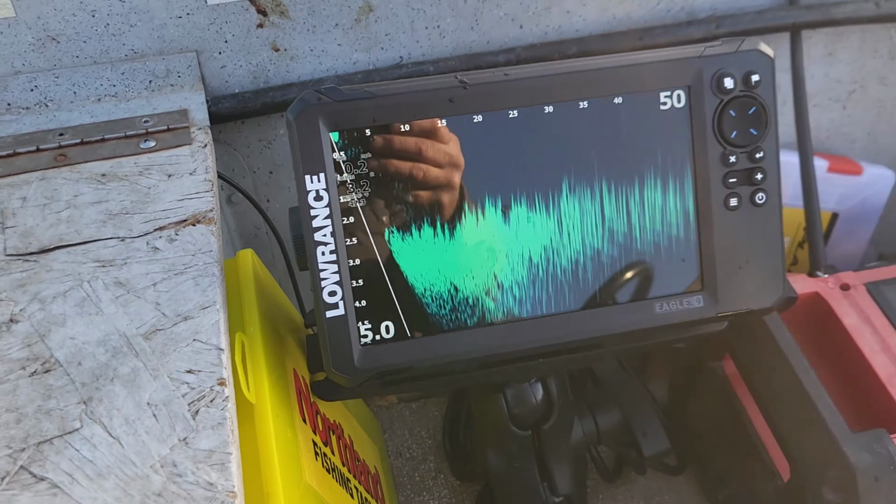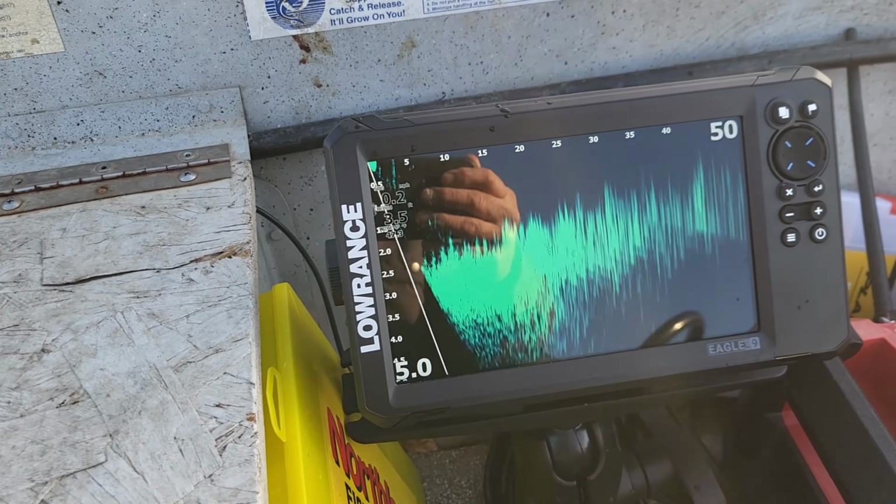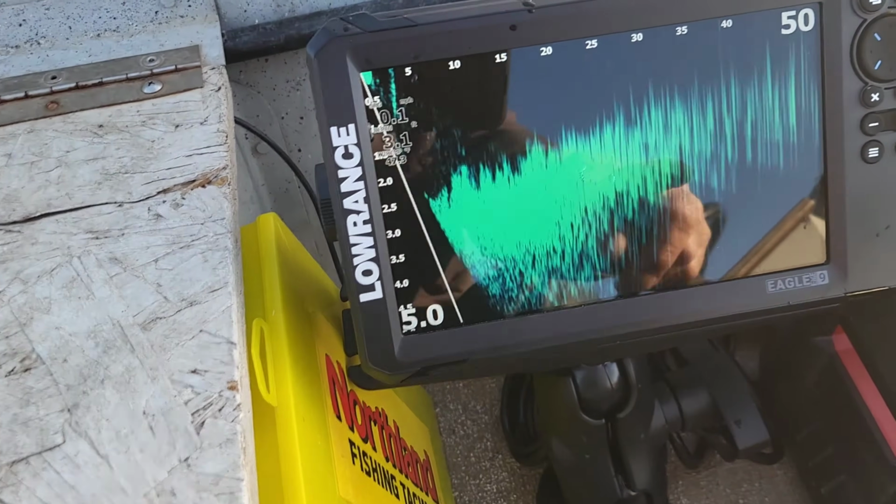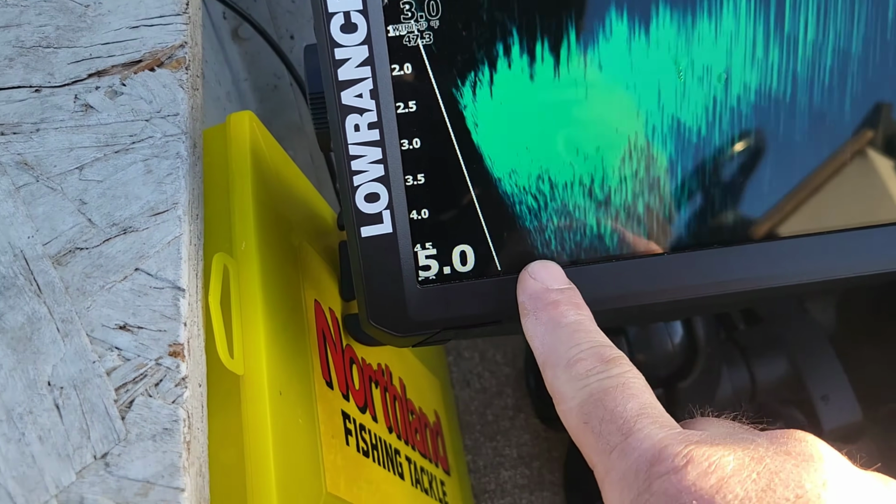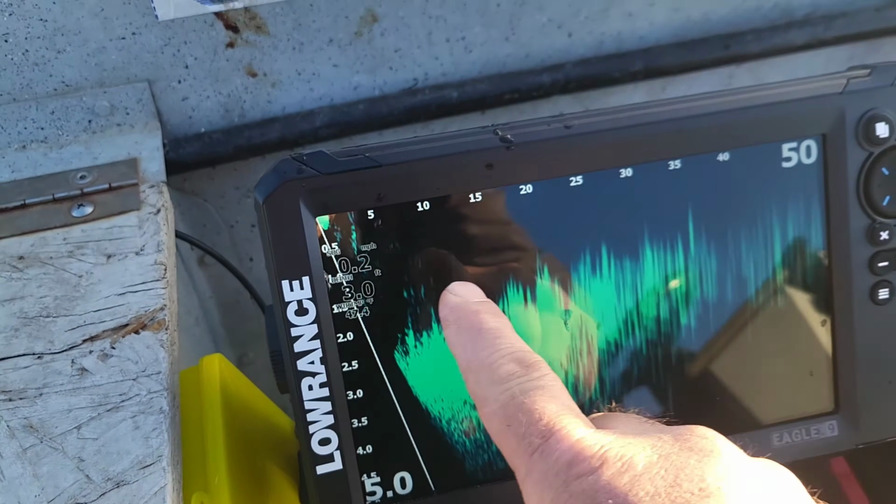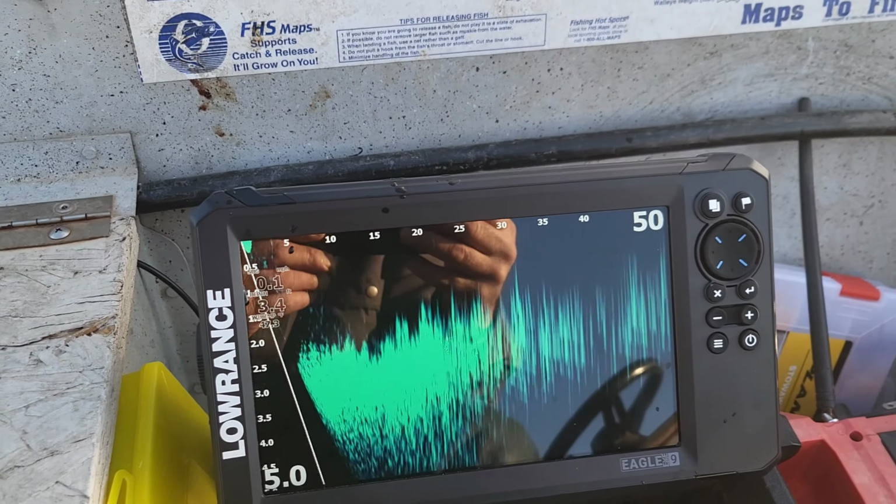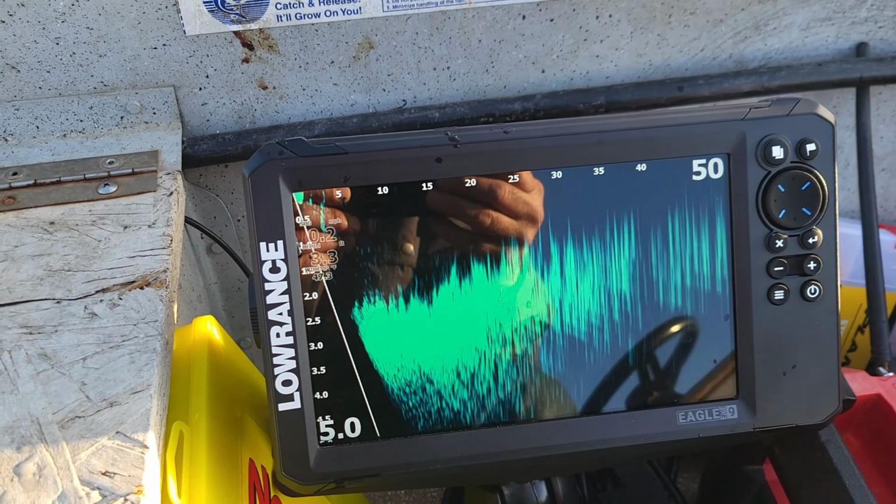But the Eagle Eye 9, I just was able to see this color the best. And you can see I've got it set to 50 feet away and only 5 feet deep. And this is all weeds. And then you'll see the fish up in here when they're there. They were coming in 1s and 2s, and then they started coming in bigger packs.